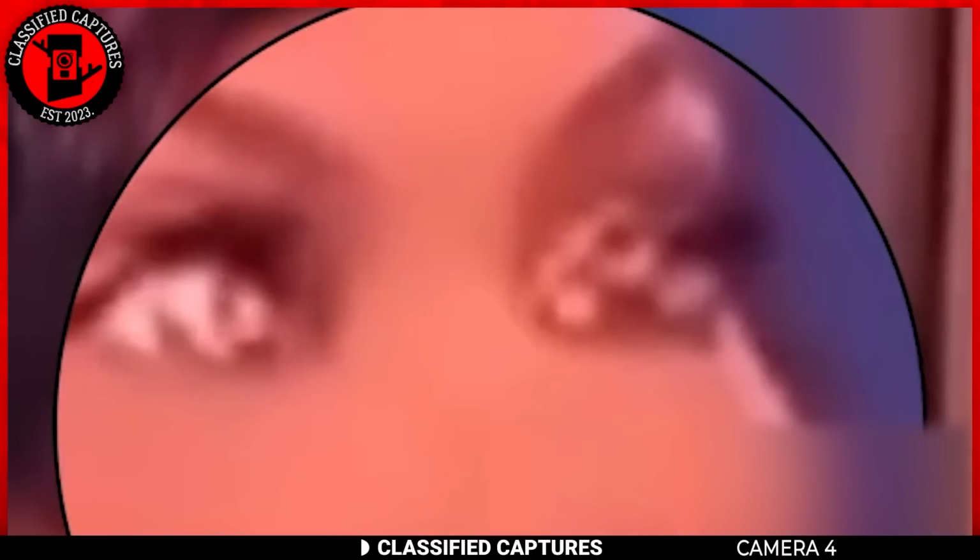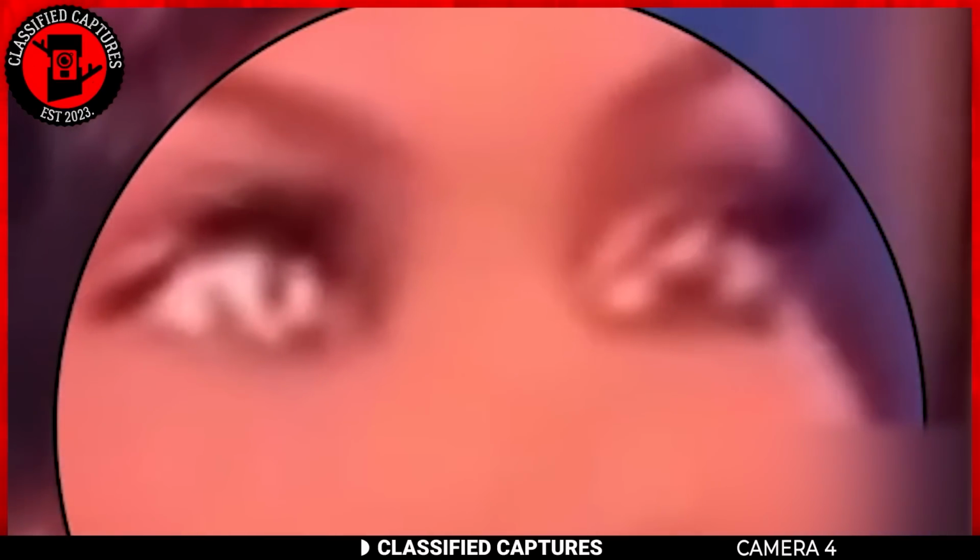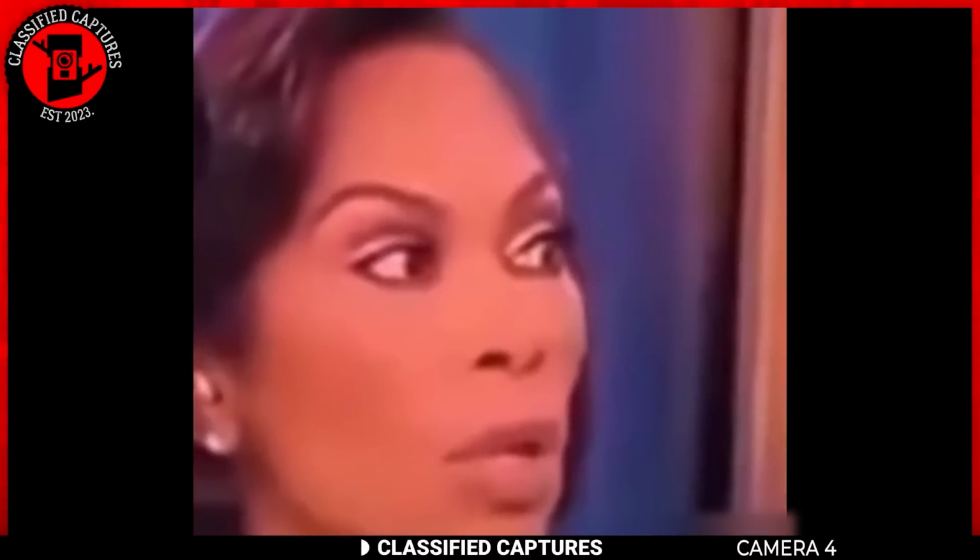In this case, a woman was on national television when her eyes glitched. People watching noticed her inner eyelids blink sideways, resembling the well-known reptilian eye phenomenon. This theory suggests that certain individuals, high-profile ones, might not be human, but some kind of reptilian shapeshifter disguised amongst us.